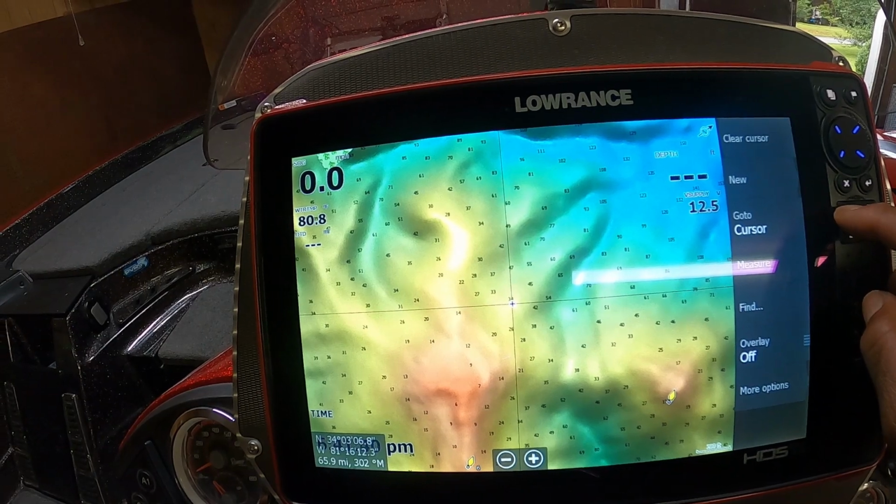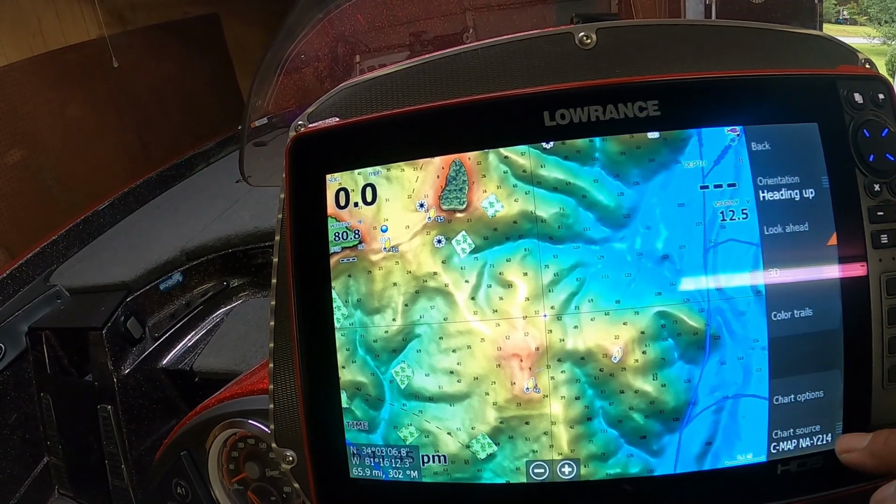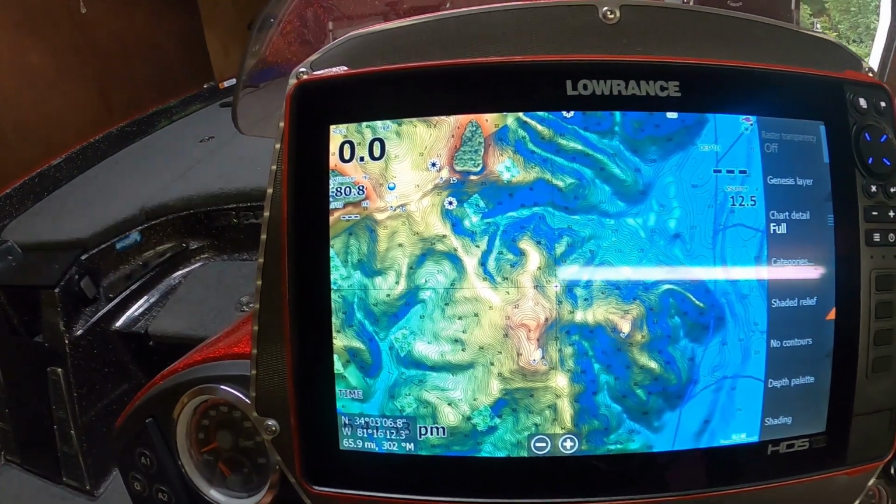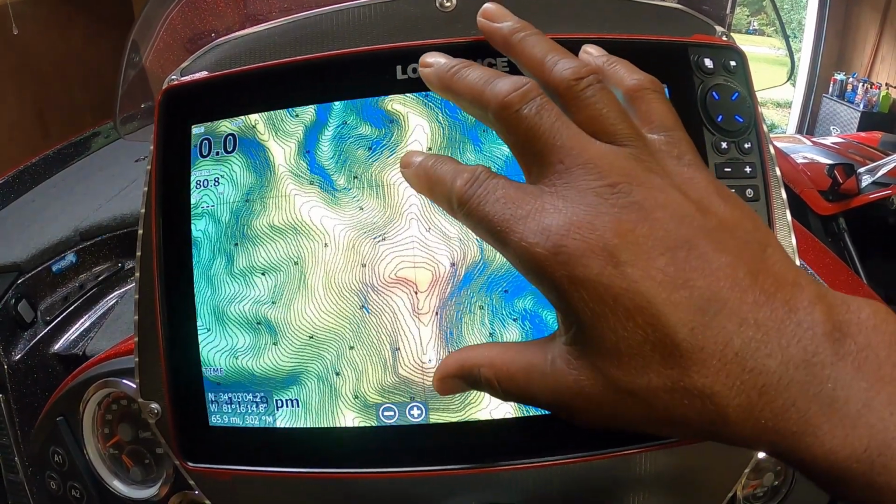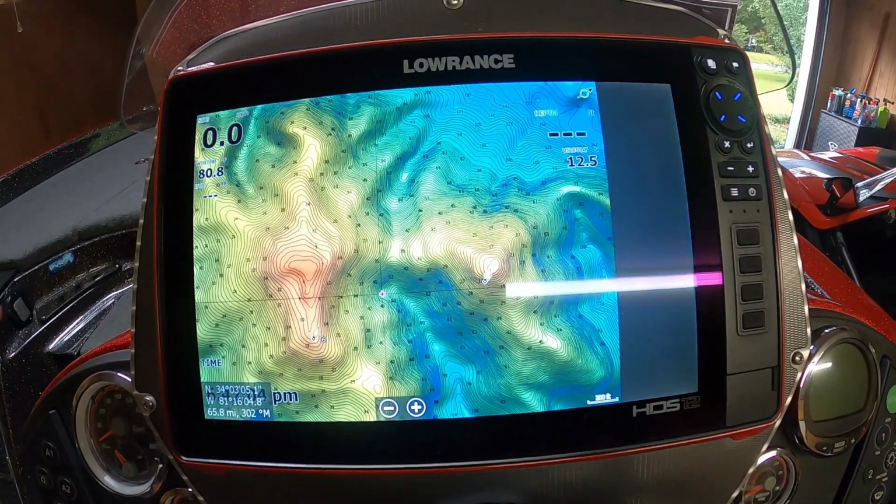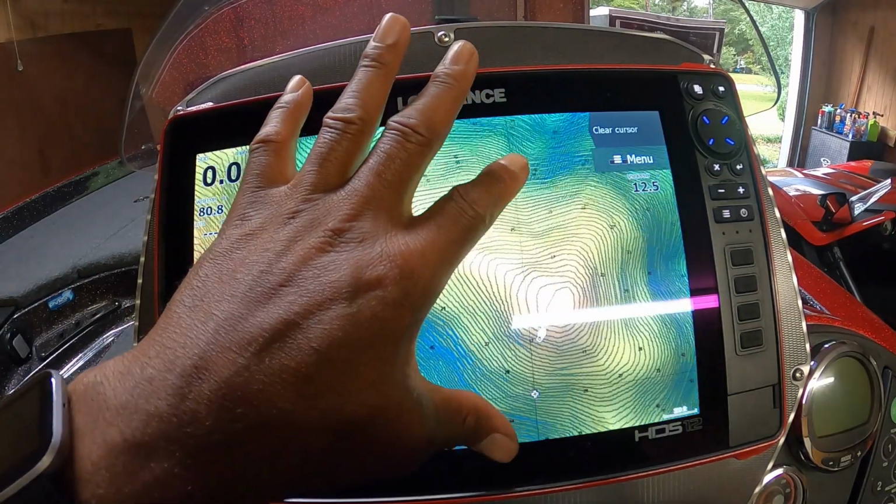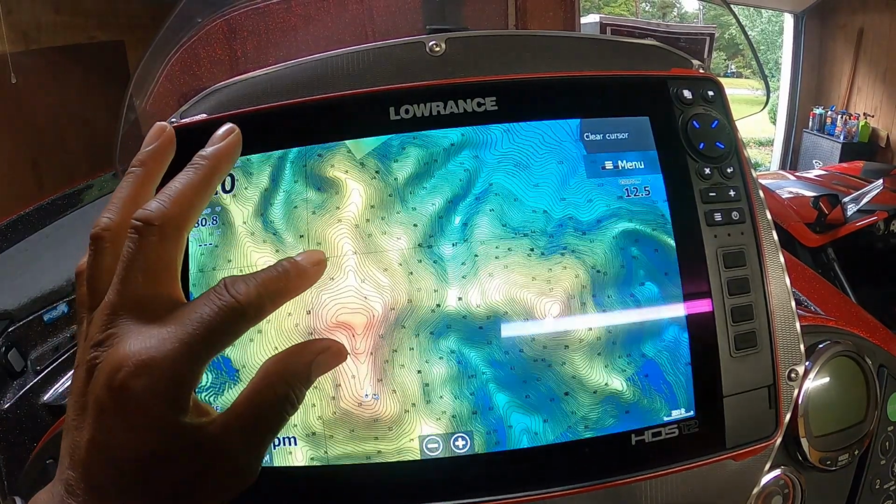Chart options. All right, now, here's what I like most about this CMAP reveal. Right here, we've got these contour lines, and we're showing where this area comes up and makes a hump, and it's 6 feet on the top. Over here, it comes up, it's shallow on the top, right? Deep water around.